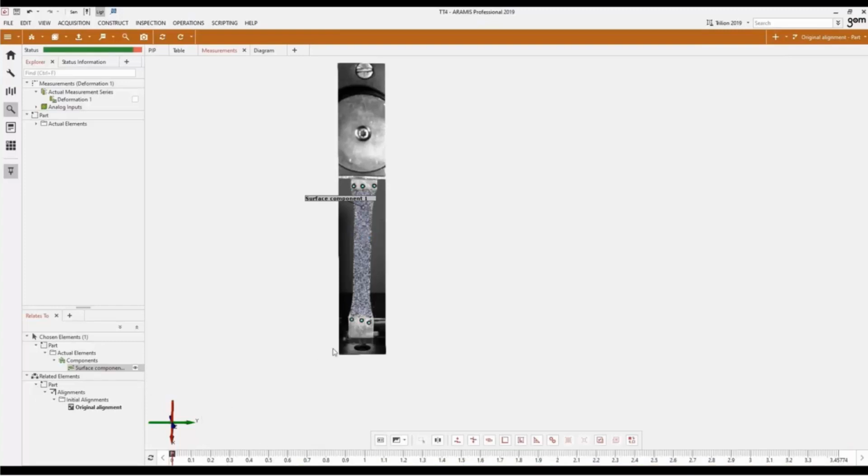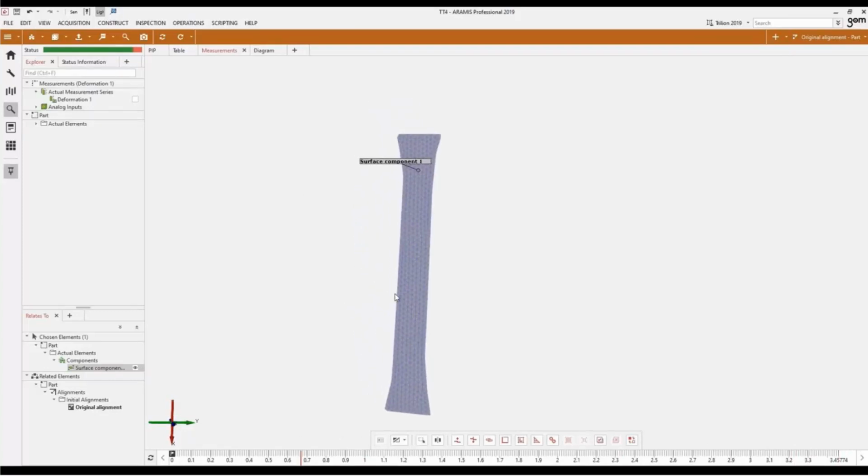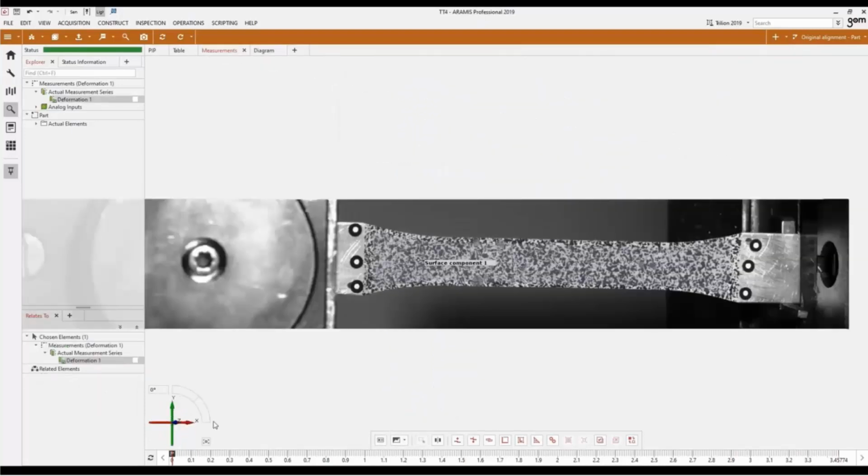Once it finishes computing, I can then go ahead and scroll through the timeline again, and you can see how the software is tracking that surface. Even without the image on, you can see the 3D structure elongate and strain throughout the project. Now what I'm going to do is run the thermography script.